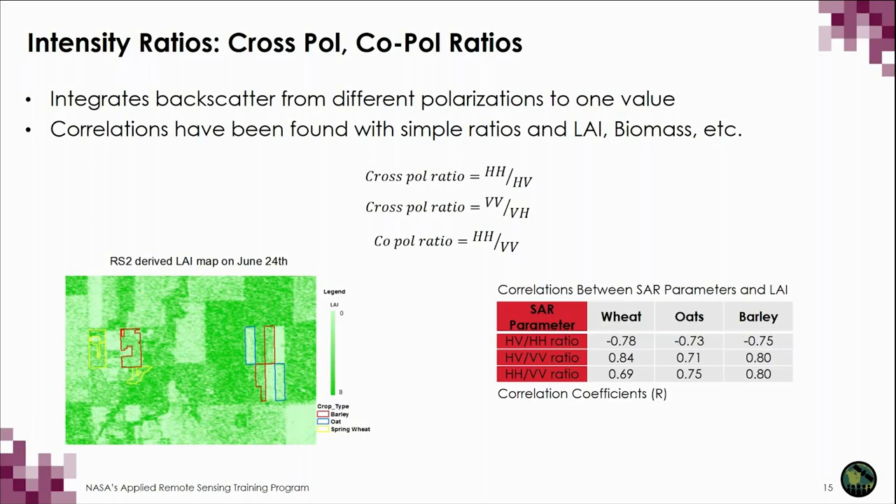In the figure on the right, we can derive LAI maps, which are based on these correlations, and from those values, pick out the crop type for the varying values. So under the red circled fields, these are barley fields, the yellow fields represent spring wheat fields, and the blue outline fields represent oats.